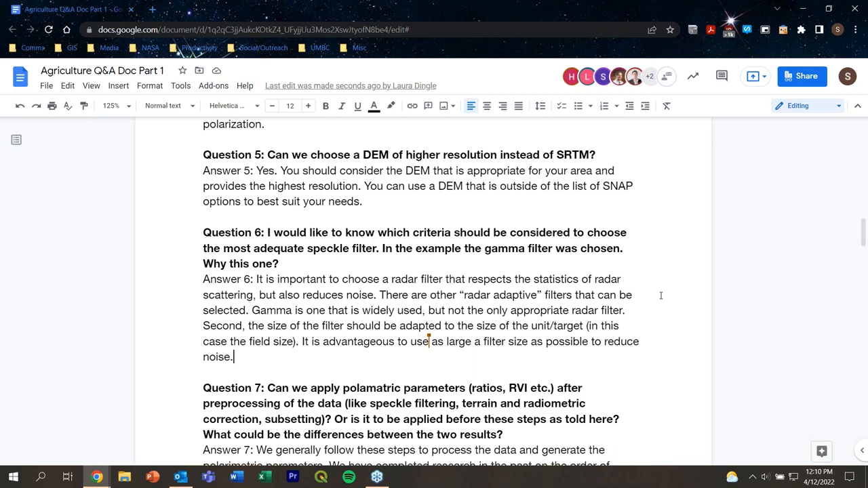The second important decision on picking a filter is the size of the kernel that you use when you're applying the filter. There's not a simple answer to that. You have to think about the filter size relative to the target or the unit of area that you want to reduce the noise. So if we think about field sizes, you want to change the size of the filter kernel to be adaptive to your field sizes. And in our experience with our research, using the largest filter sizes possible tends to produce the best results.